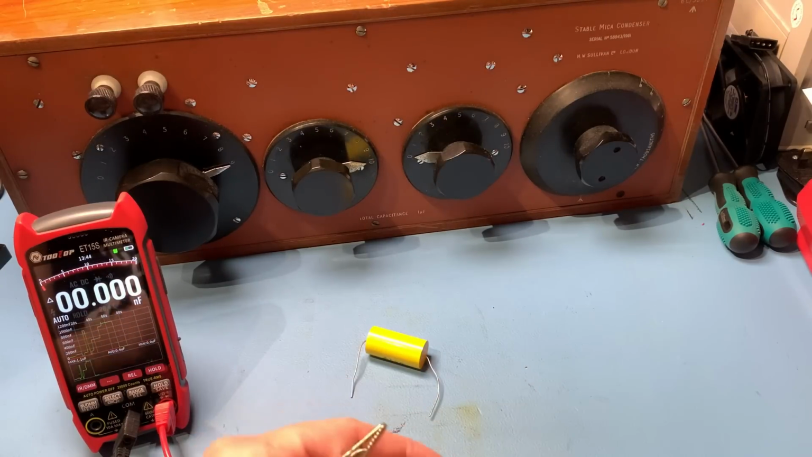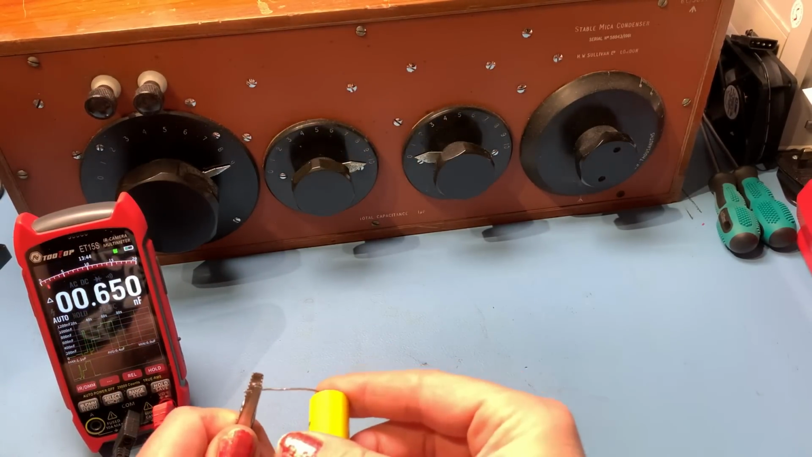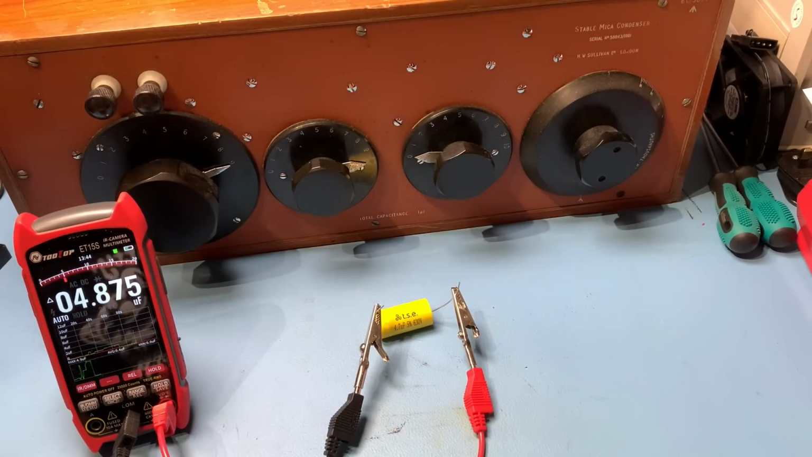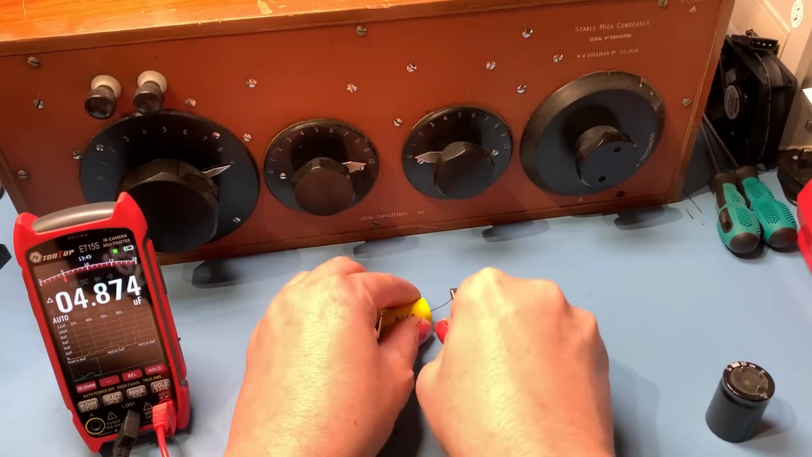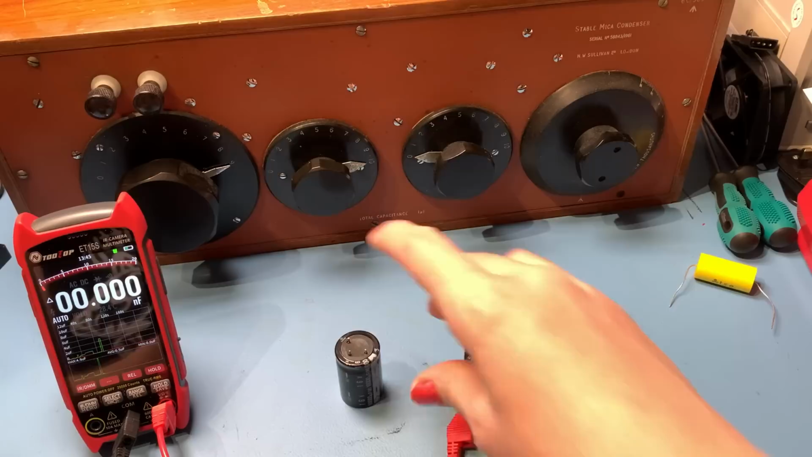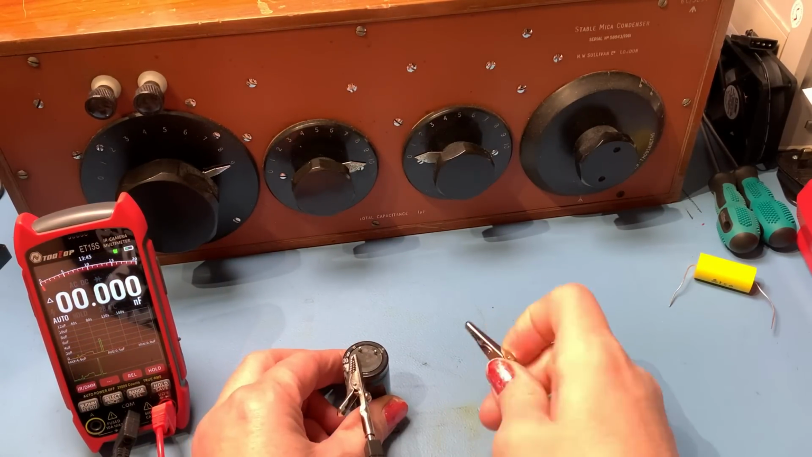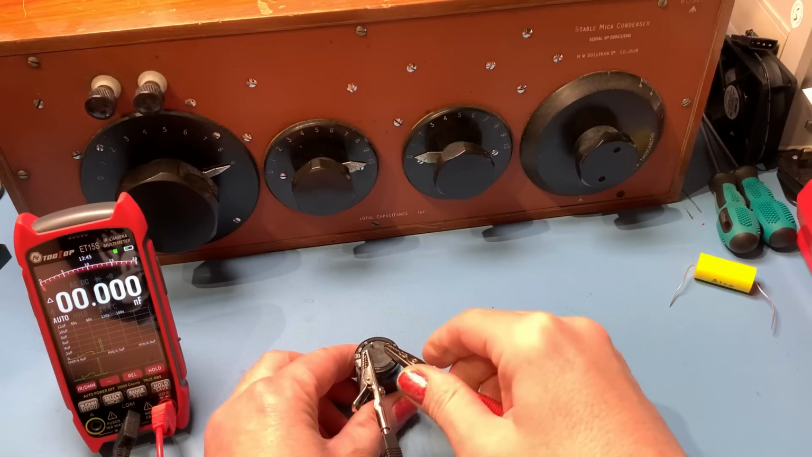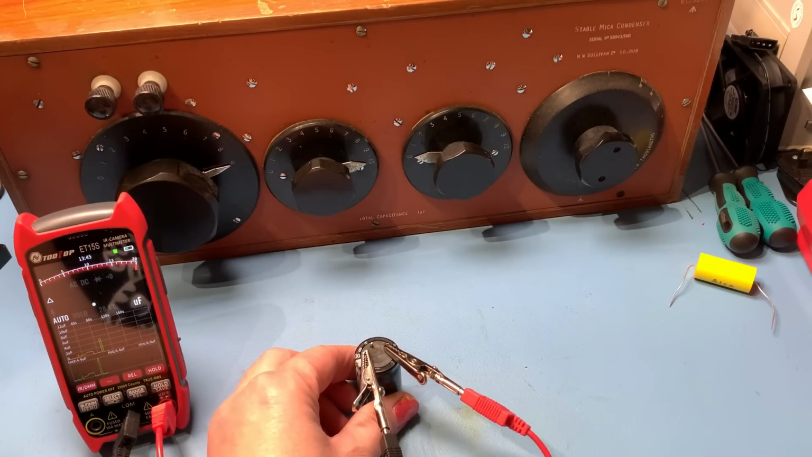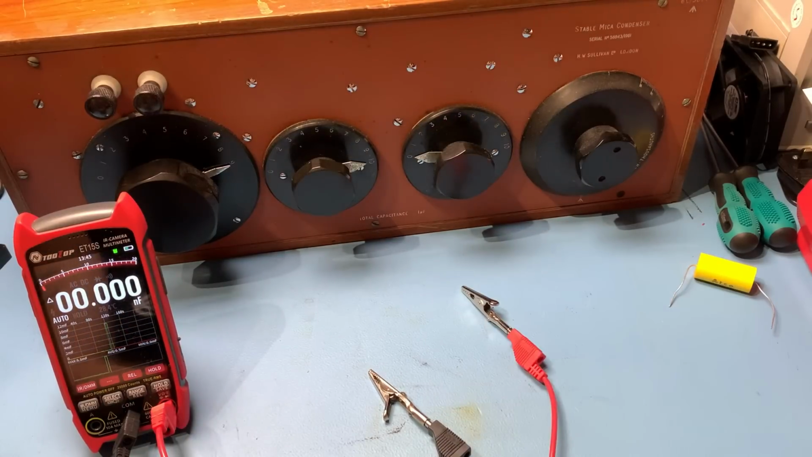A couple of caps here I'll be using just to test out some multimeters. That's just a 4.7 microfarad. Nothing special. That's absolutely fine. What I've got here is a 10,000 microfarad. This has come out of something random. It's just because I noticed some of the meters that I've been using won't pick this up. Okay, picking it up as 9.797 millifarads. So yes, it will go to that range.